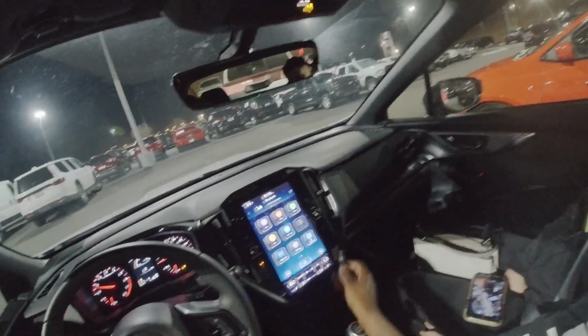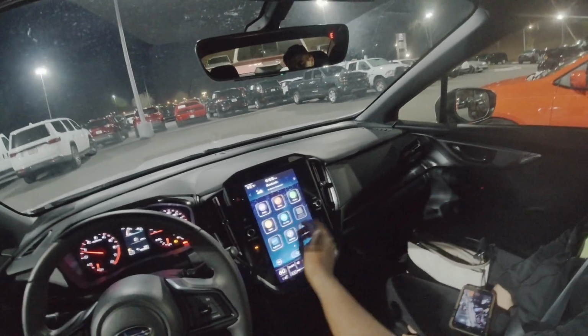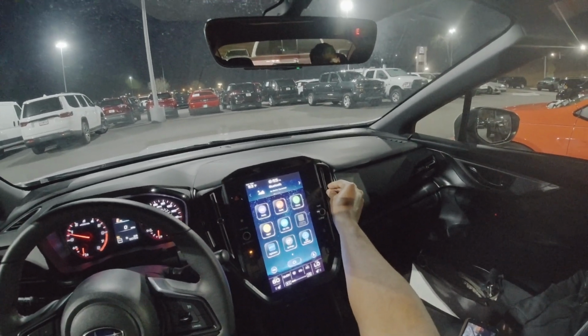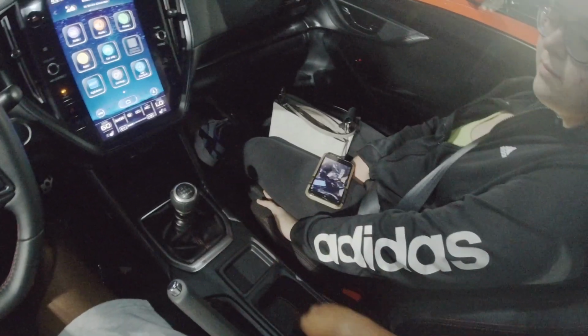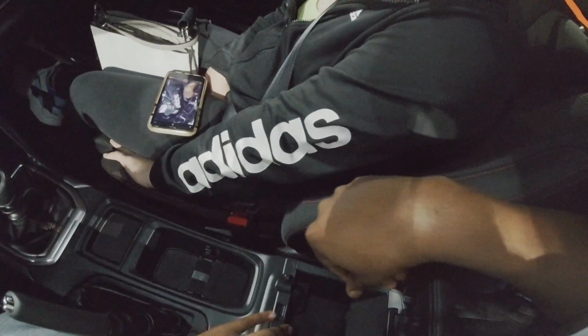I mean, it's like an iPad. I can do anything I want. I don't know if they have Apple CarPlay on it or Android Auto. It's something I would have to look up. Being a Subaru. Oh yeah, does it have wireless? It definitely has wireless. Oh wait, wireless charger? Yeah, I don't think it has a wireless charger. Oh yeah, that's pretty cool.